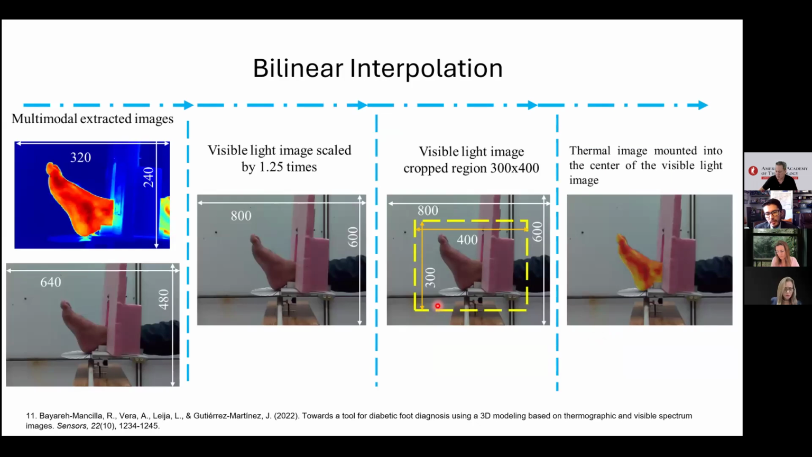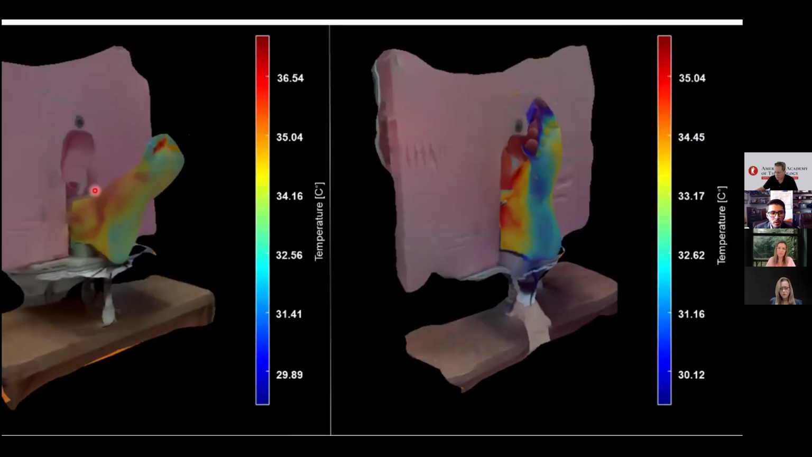Also, we have worked on 3D thermal reconstruction. Here is a line which I worked on in my doctoral studies, in which we fuse bimodal images. I mean, we used bimodal equipment in the visible spectrum and infrared spectrum in such a way that we can retrieve 3D modeling, so we can give the medical or oncological research group not a collection of different images, but only one entity which they can manipulate to observe from different points of view.